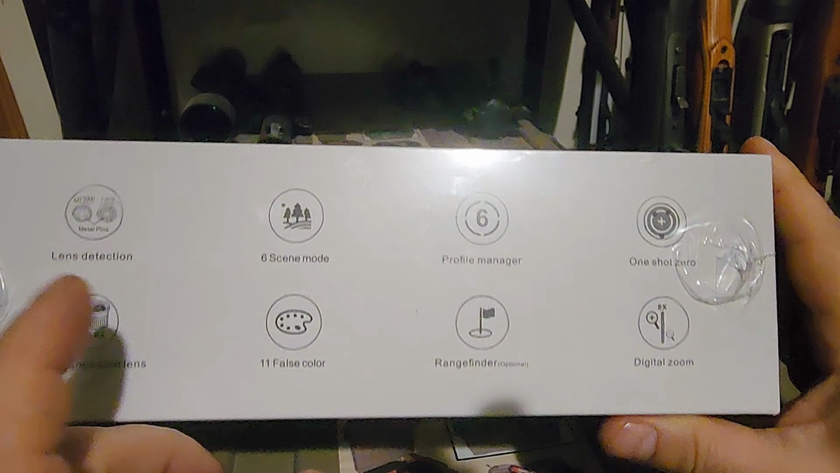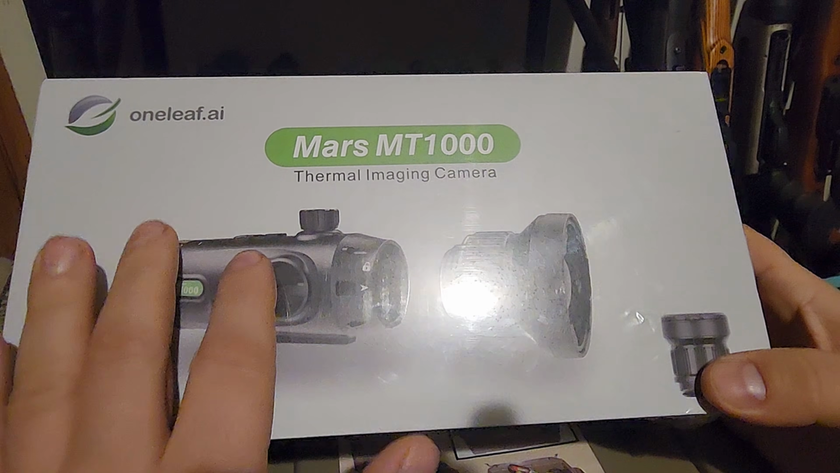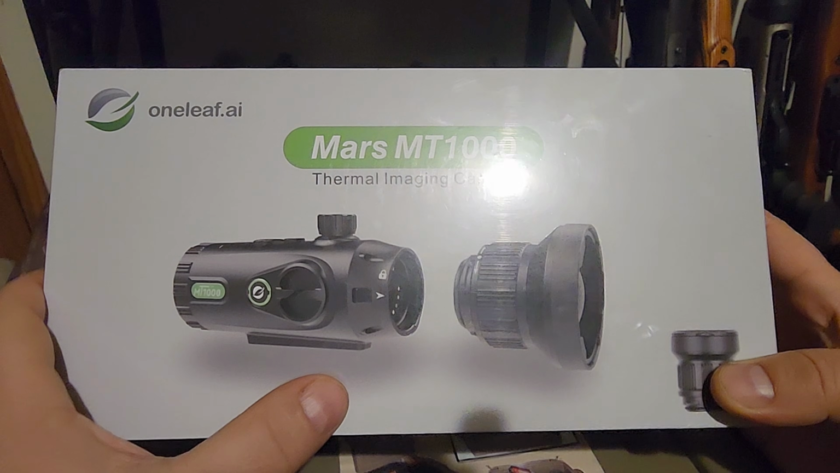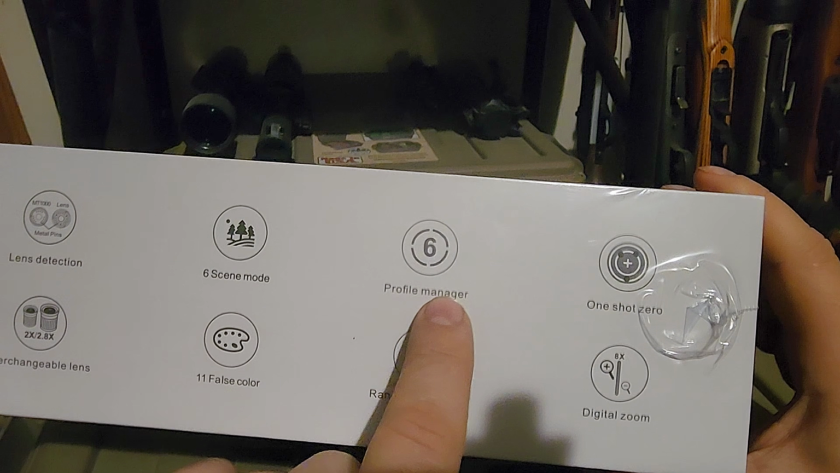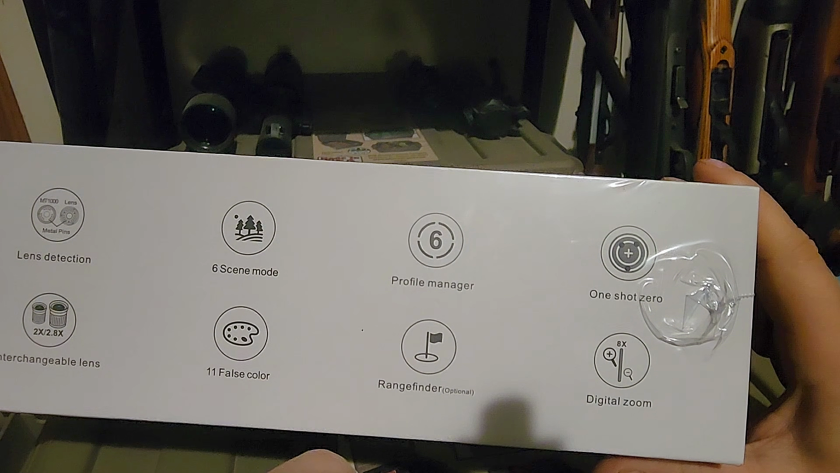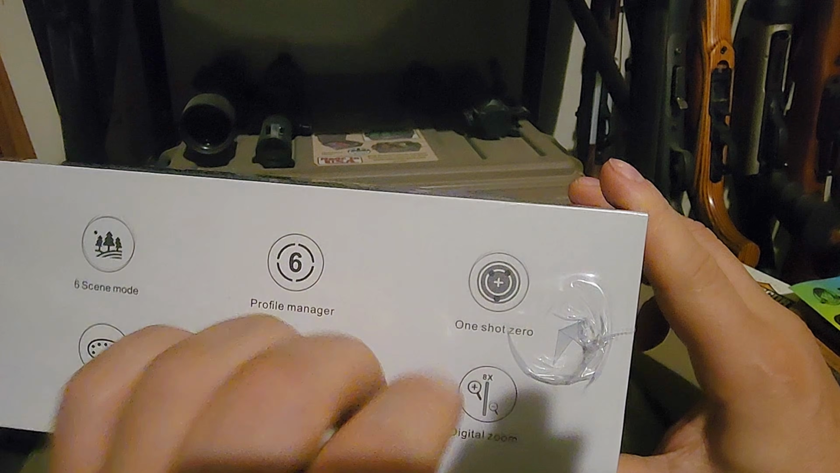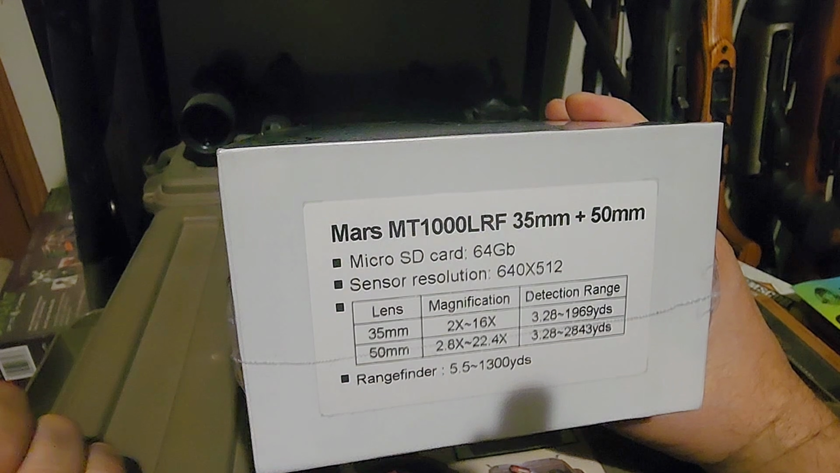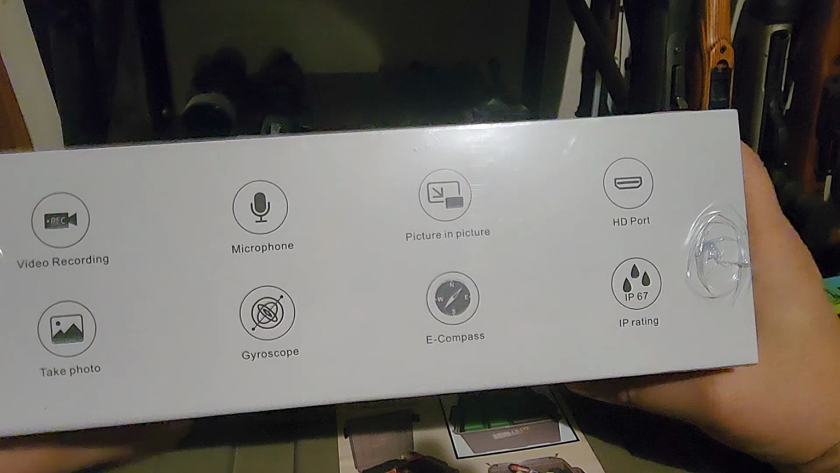6 scene mode, I'll go over that. You got 11 different color palettes in here for the thermal imaging. That's what I was talking about in the second video. I'm going to show all of those, test them all out. It's got a ballistics calculator in it, and you can save 6 different files for either the same gun with different loads, or, you know, 6 different guns if you want. Rangefinder, like I said, and yeah, it does say optional there. So that is an option you would have to select. You can order it with just the 35 mil lens and that's it, or you can get it fully optioned out with all the other stuff, but you will have to order it as such.